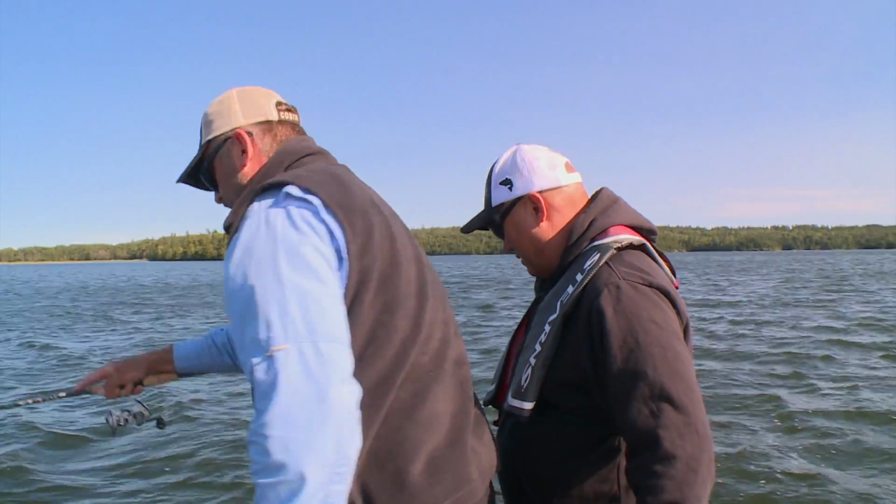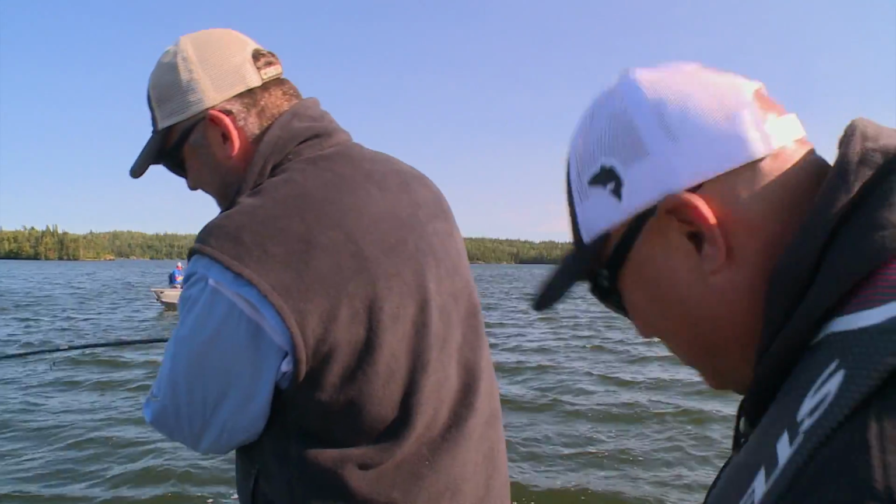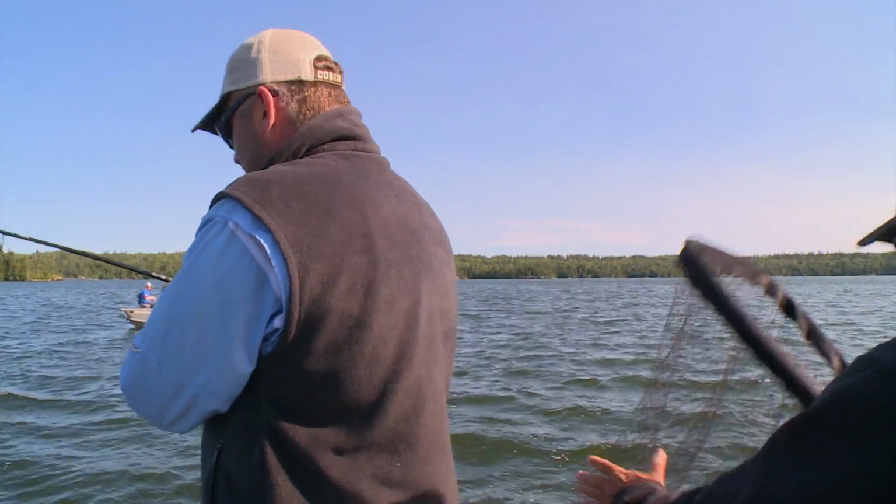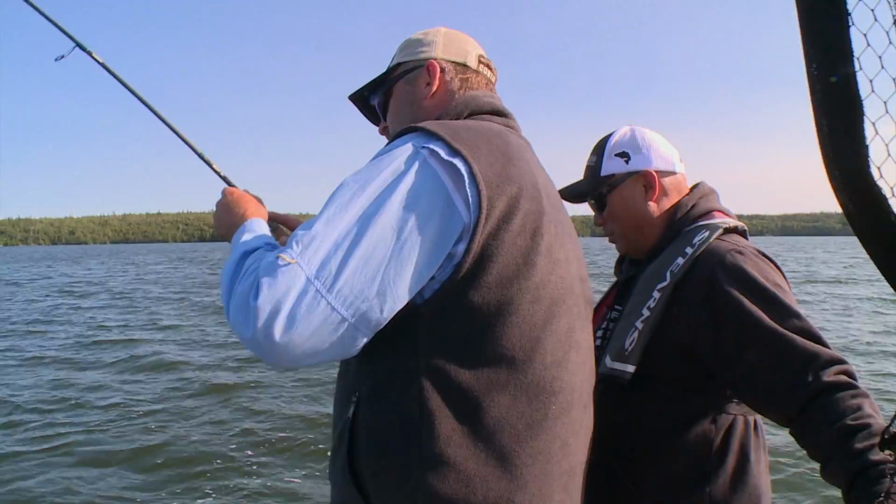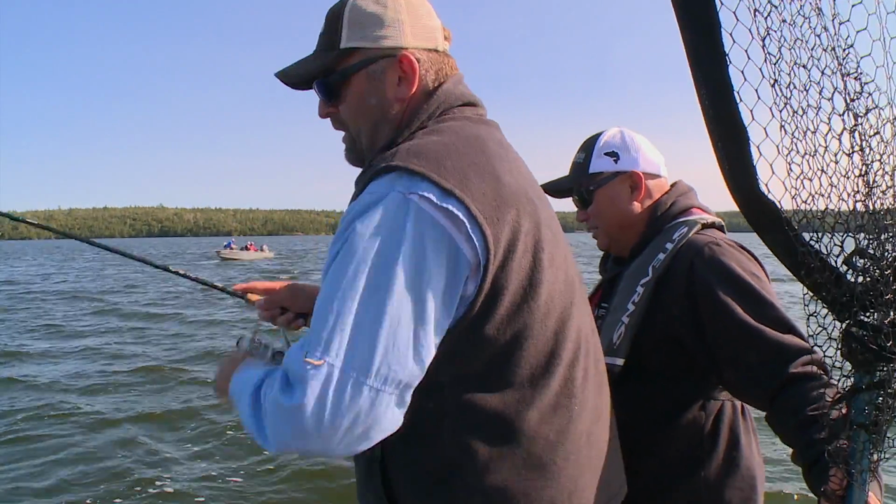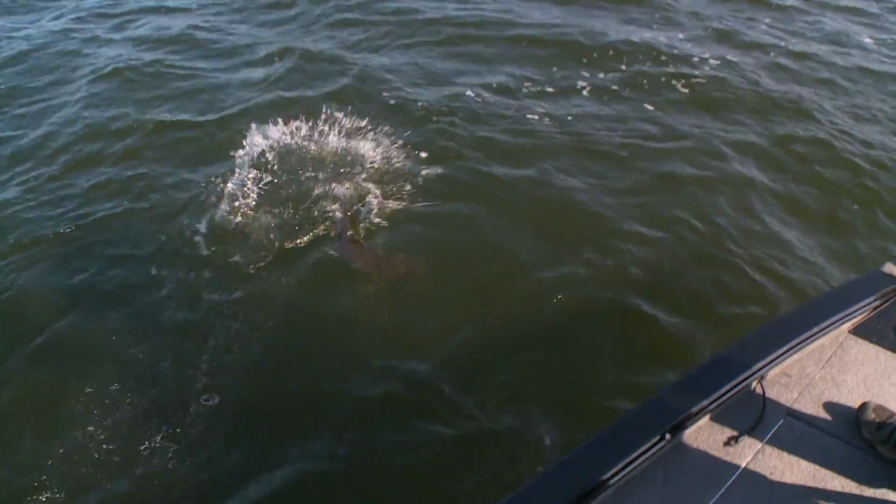Watch that motor. Thank you. How you doing? Good? Arm's getting sore. I'll grab the net. I don't know how close it is to being ready yet. Finally starting to gain on it. Are you? Yeah. That's incredible how long this fight is. And this is the thing, you don't know if you're gonna catch it. Oh, there he is. Oh, that's a big fish.